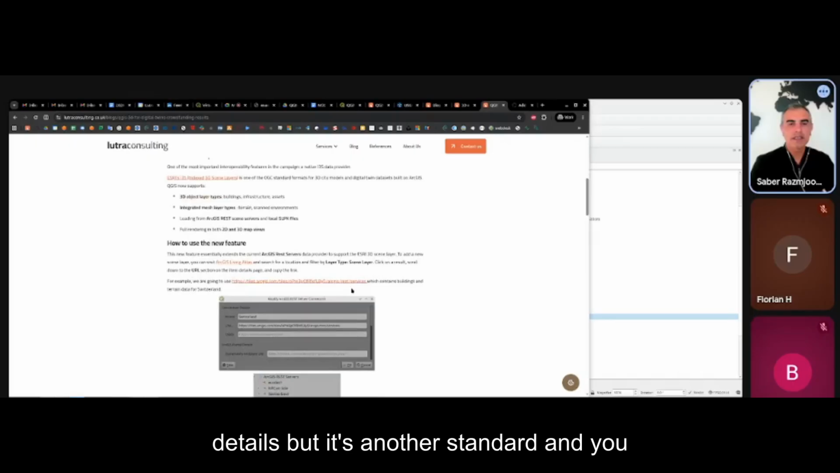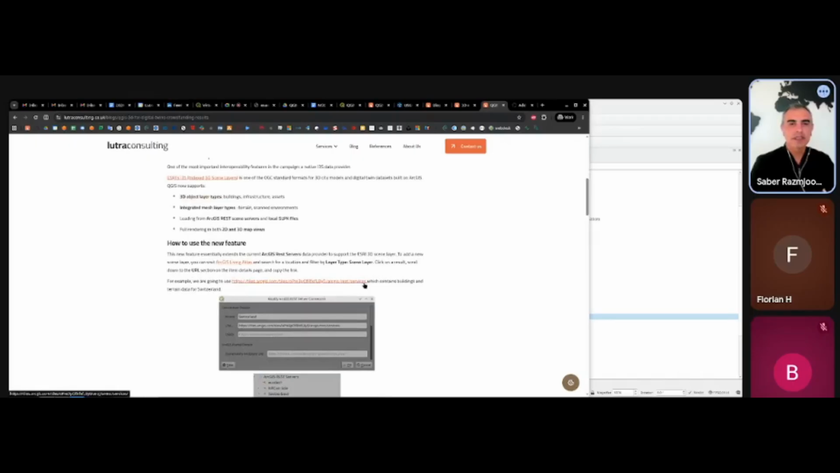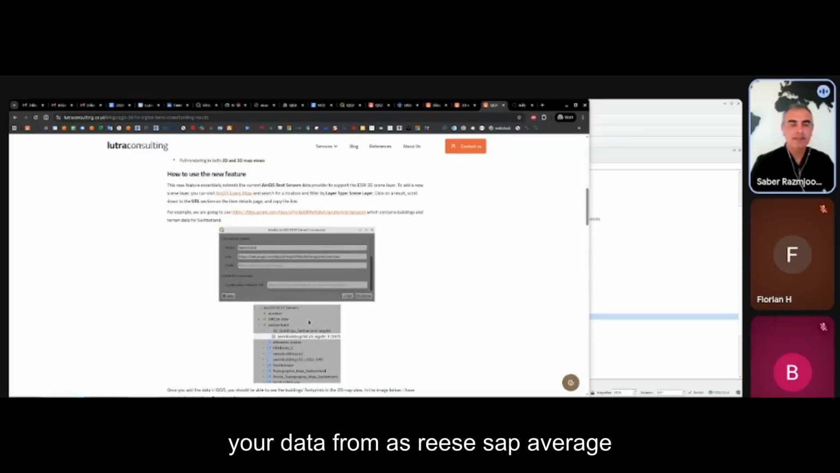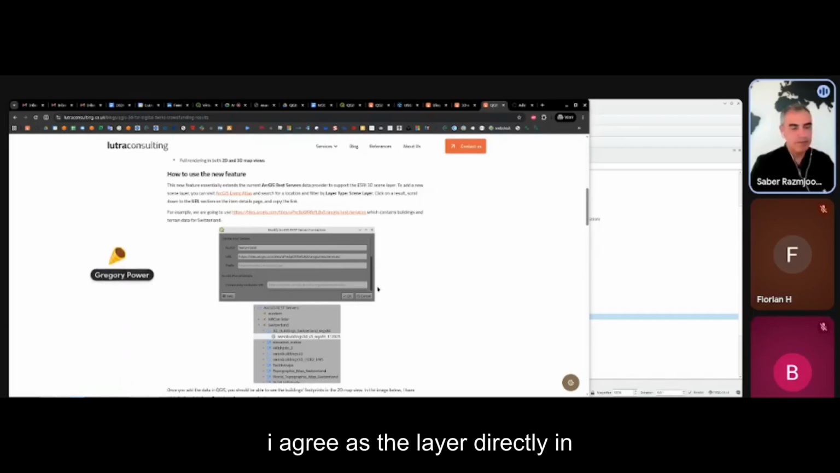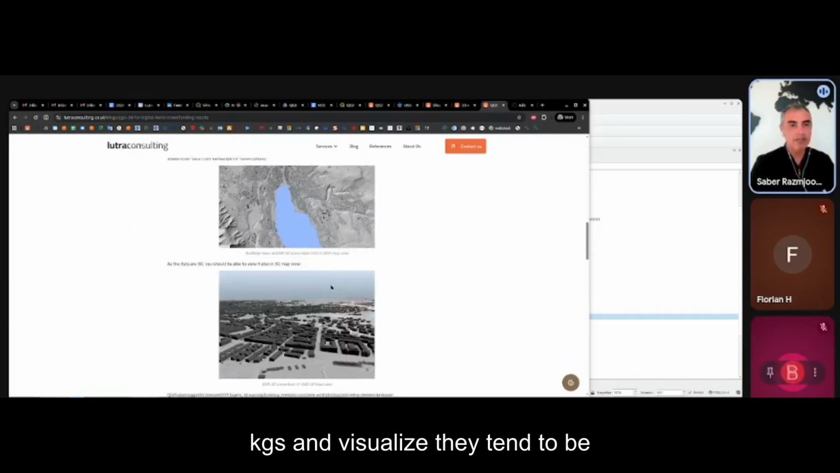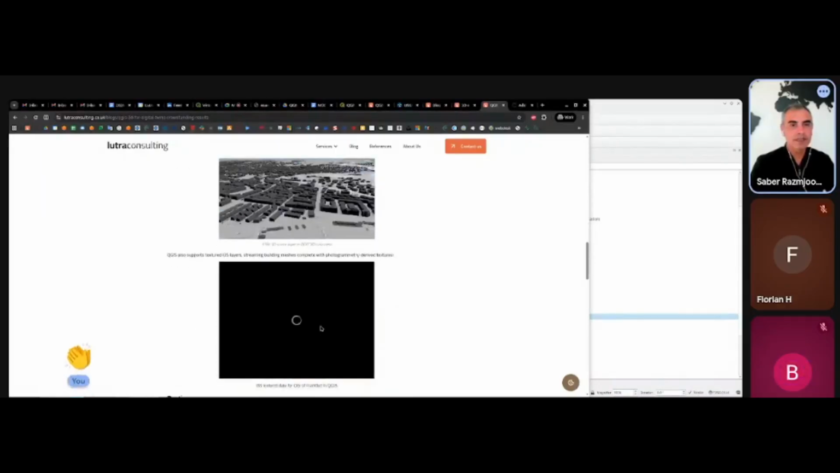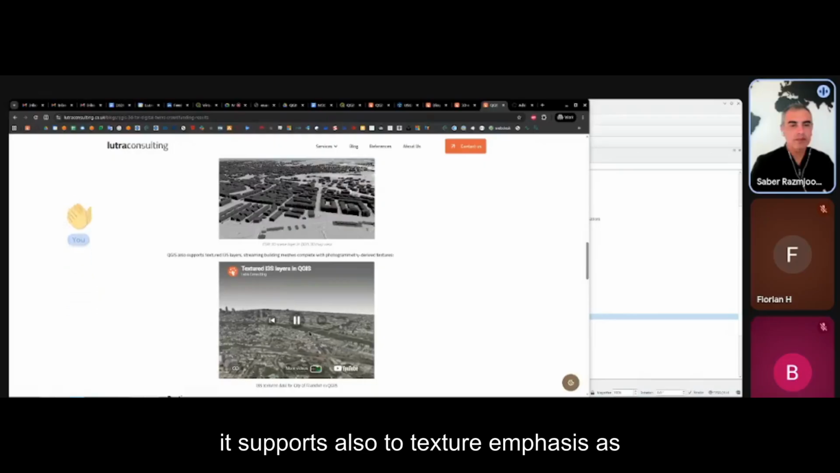And you can add your data from Esri's server, which has this I3S layer, directly in QGIS and visualize it in 2D and 3D. It supports also the textured surfaces as well.